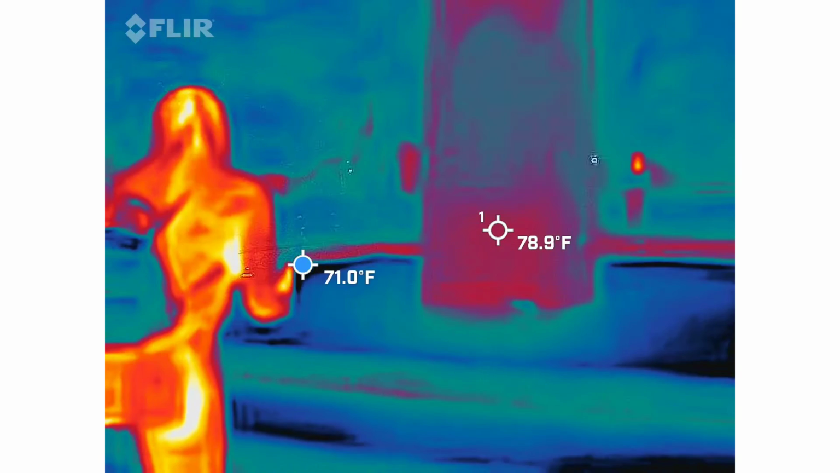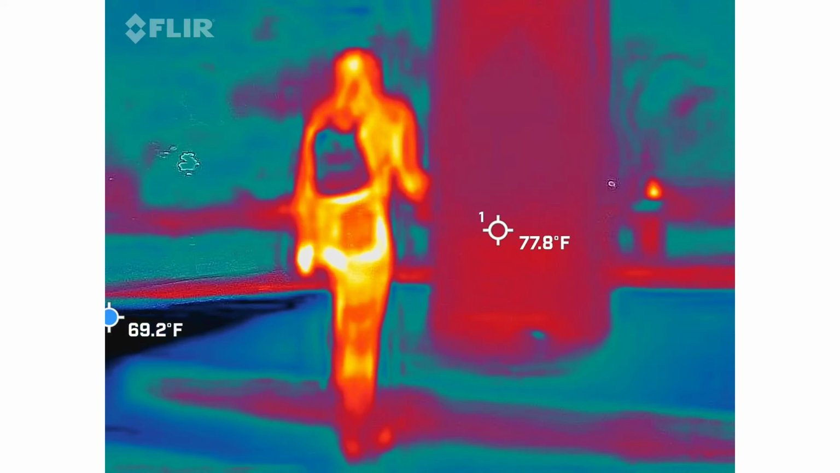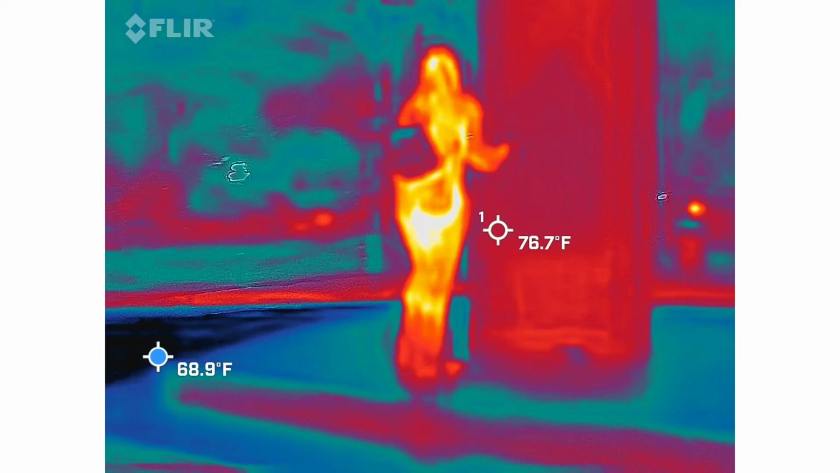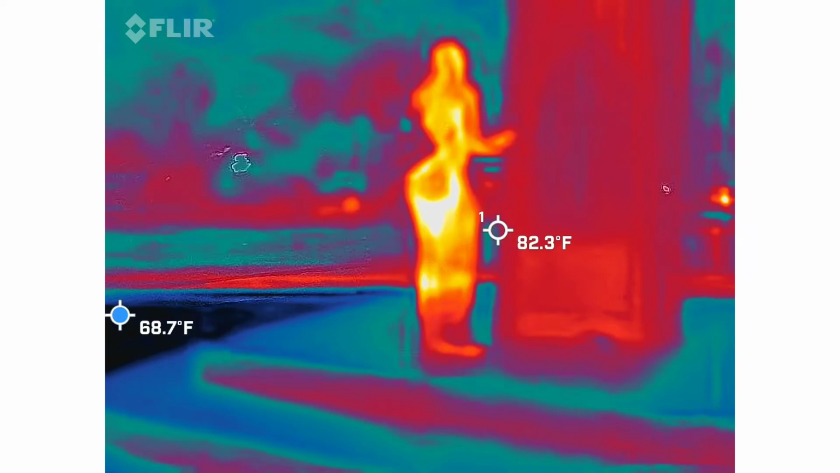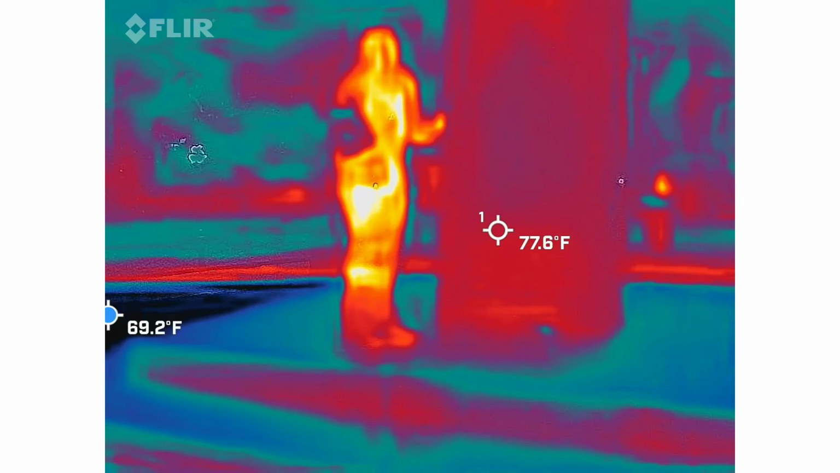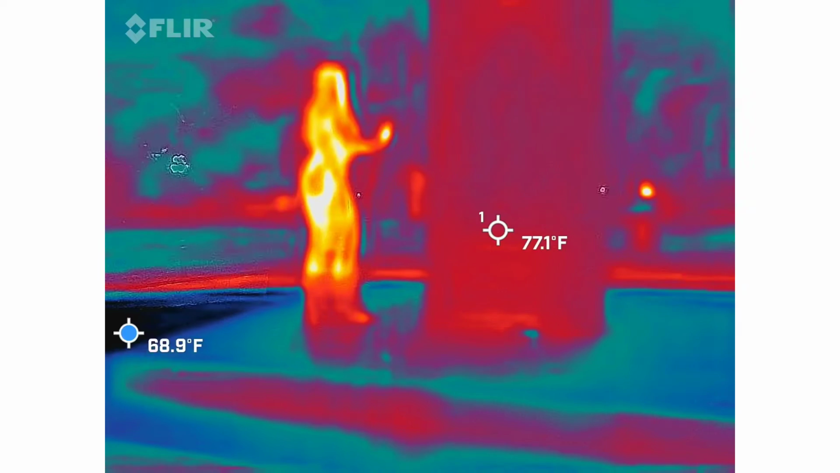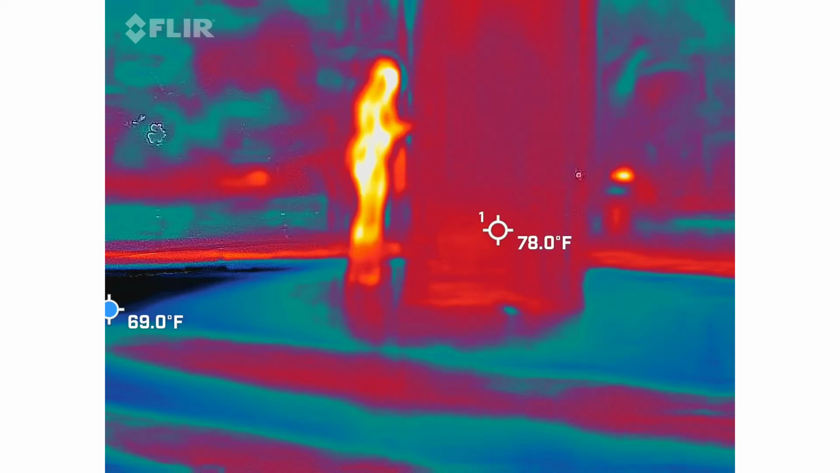71.8, 71.7. Tim, what's yours look like? Out here it's still in the high 60s, but the obelisk is like 80. Okay, it's going to hang on to the heat from the sun today. Yeah. You got the book? You got any permission to